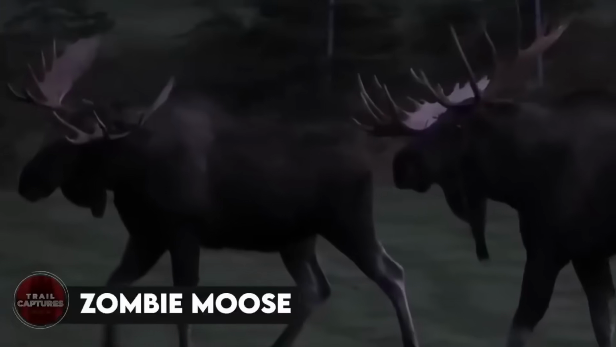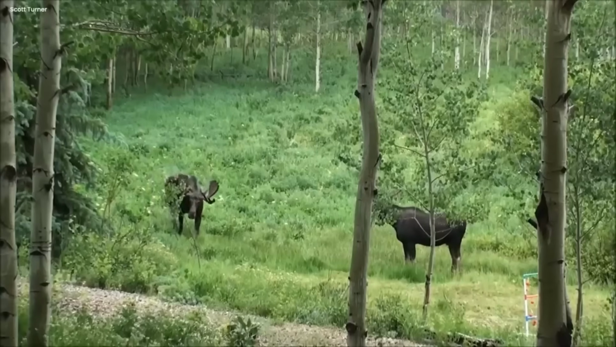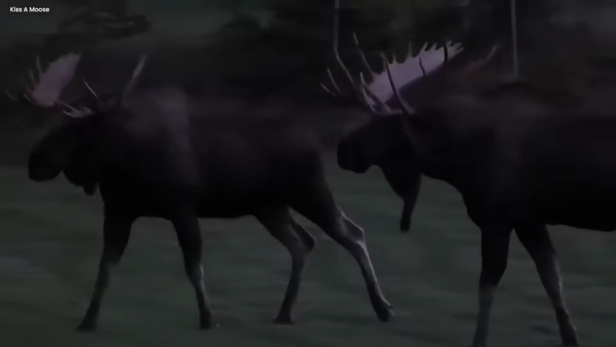Zombie moose. Deep in the rugged mountains, a camera captured an unusual sight. 2 moose, quite different from the ordinary ones, strolled leisurely across a small grassy area. Their presence was mysterious, their movements like a silent dance. Their huge, plate-sized horns stretched out in all directions, giving them an enigmatic look,